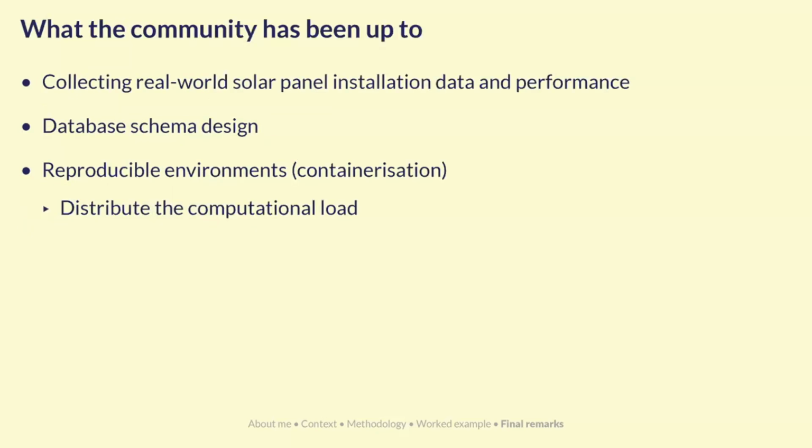And so as I mentioned, I've been working with Rewiring on this, and we've formed a bit of a community around it so far. We're looking at collecting real-world solar panel installation data and performance. There's also some people looking at database schema design. Rafferty, who's also attending, has been helping us set up reproducible environments so that we can distribute the computational load, because most people's laptops these days are pretty powerful and can run some of the computation involved, even if LiDAR digital surface models are quite computationally intensive.